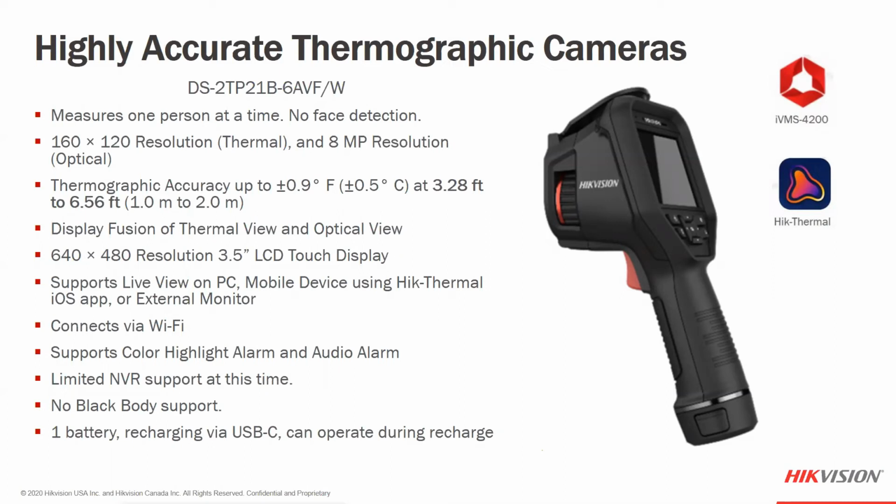You can display both the thermal and optical view. We do have support for an audible warning as well, so you can set it so that it could ding or ring at you as you actually go through the process. And you can set it up using different notification methods. Of course, that would be the 4200 in this case, since it is going to be Wi-Fi compatible with the Hik